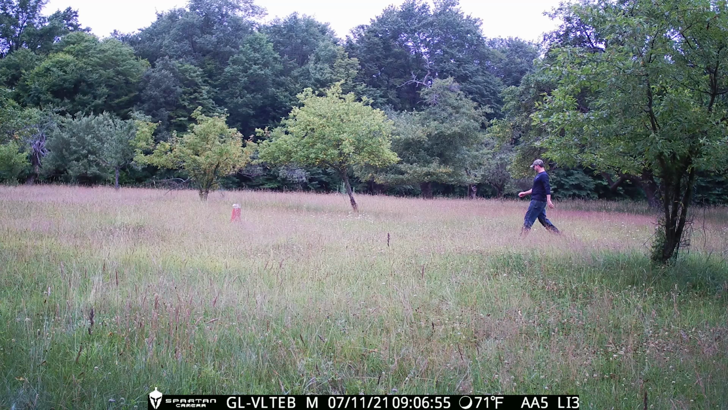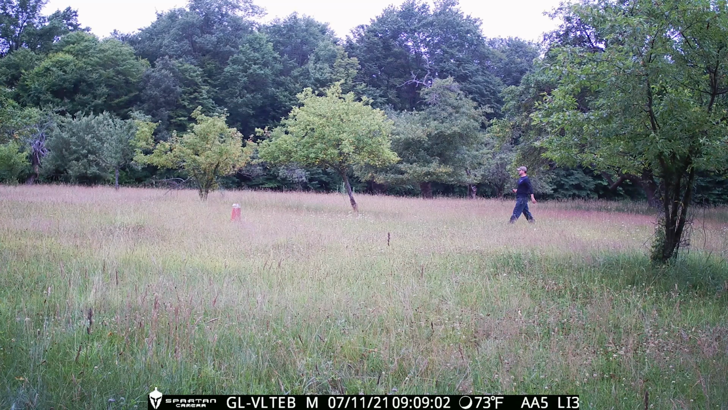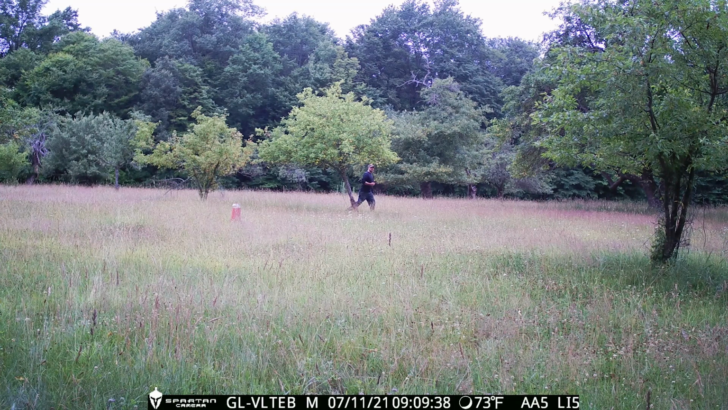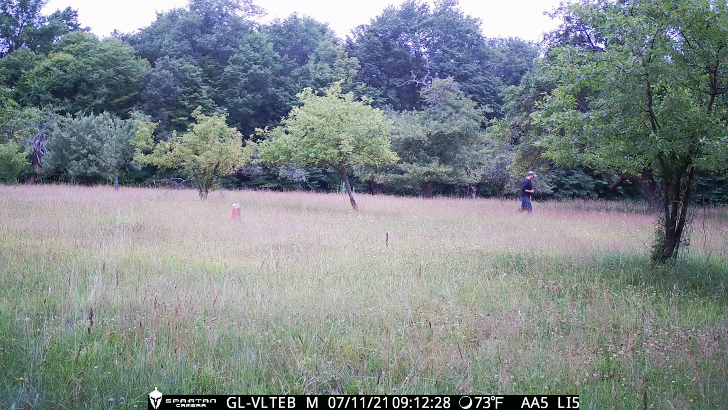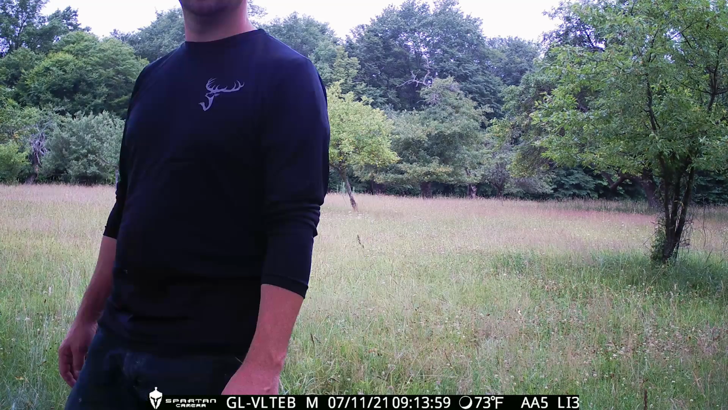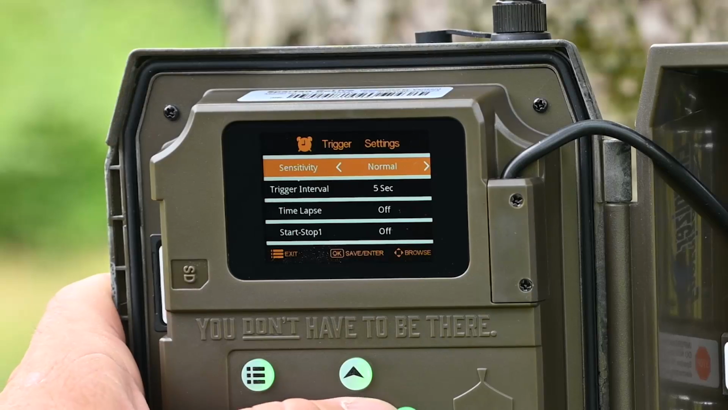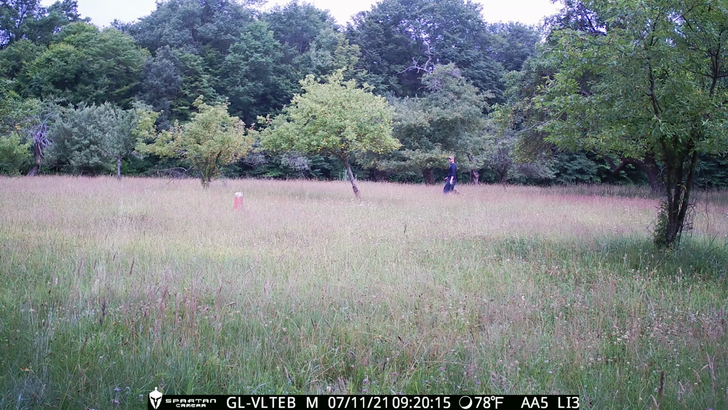I started out walking back and forth right at the 20-yard mark, and the camera had no trouble detecting me. That center tree is exactly 24 yards, and it was able to detect me there with no trouble. However, with the PIR detection sensitivity set at normal, it missed me on several attempts at 25 yards. I then switched the sensitivity to high, and it detected me each time at exactly 29 yards, which is beyond